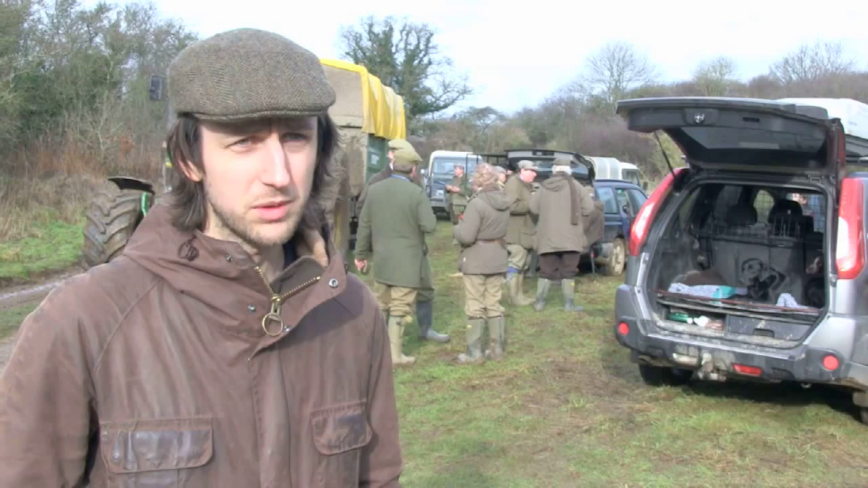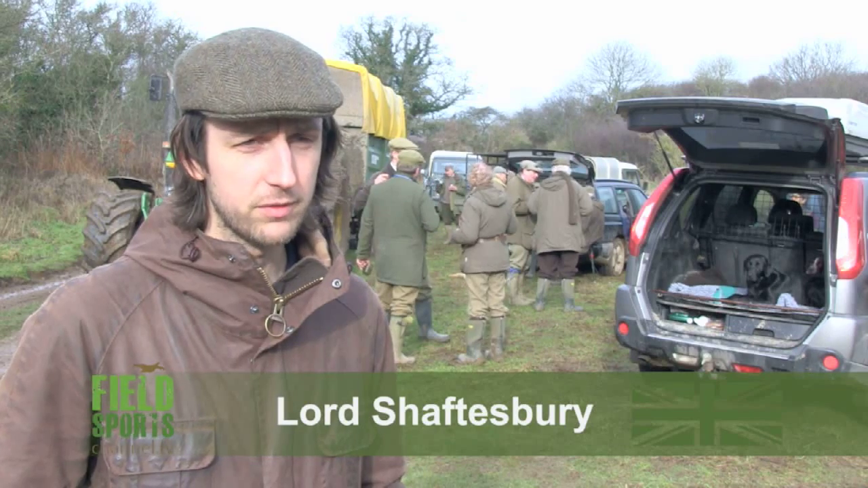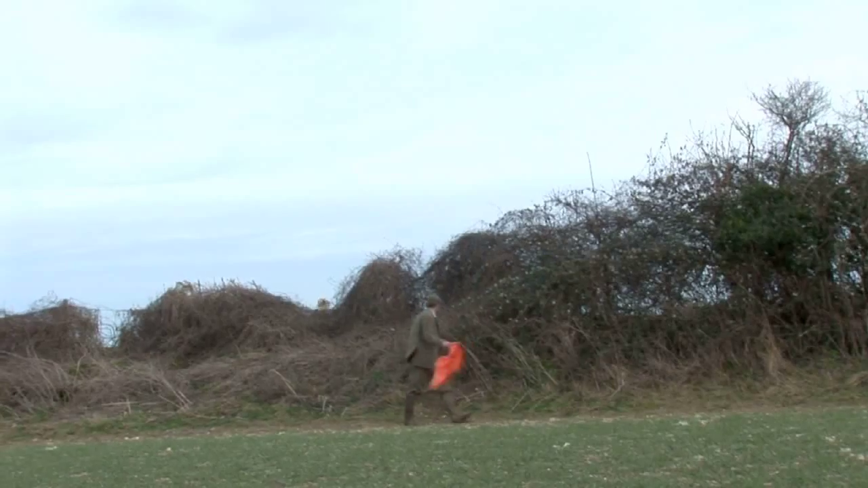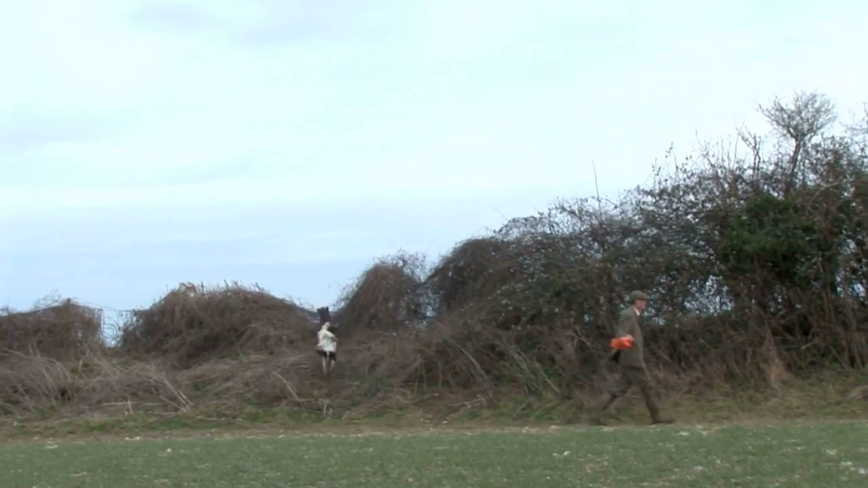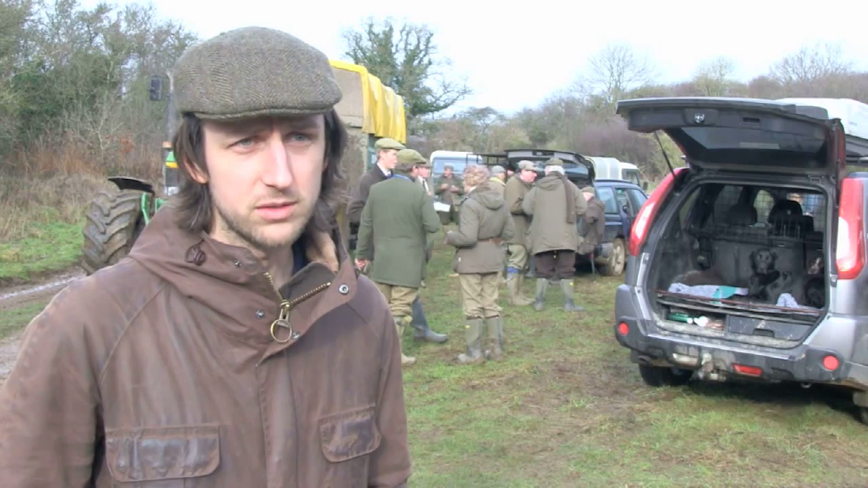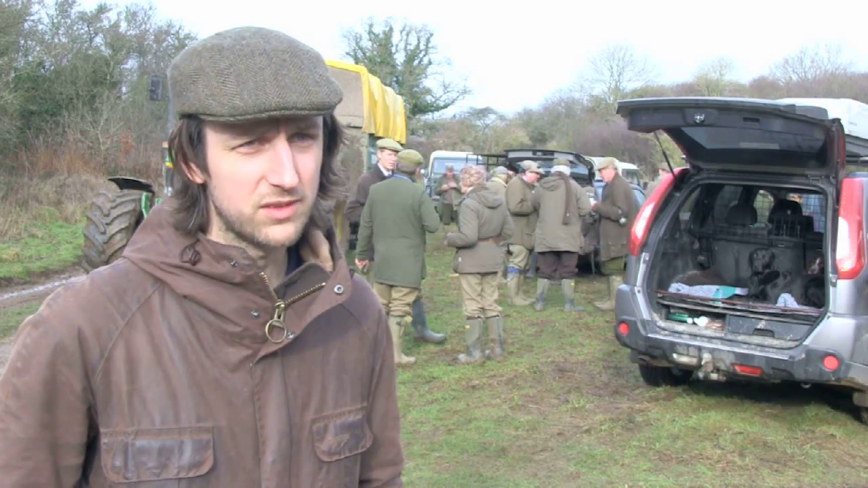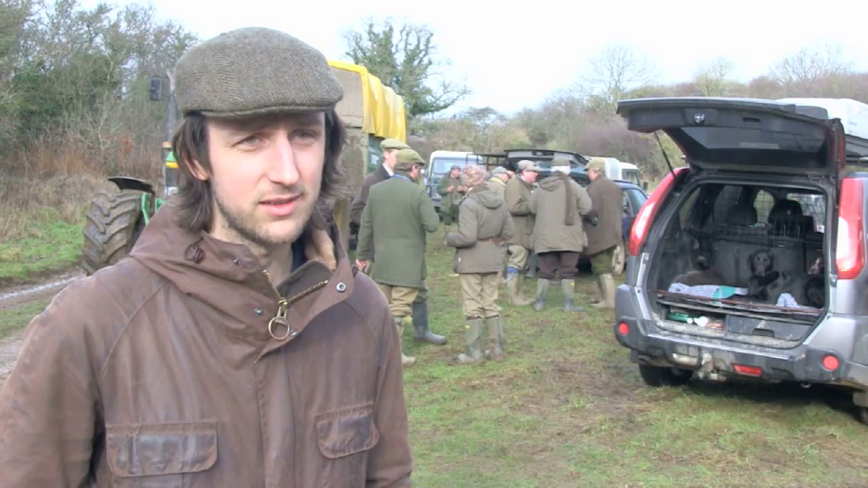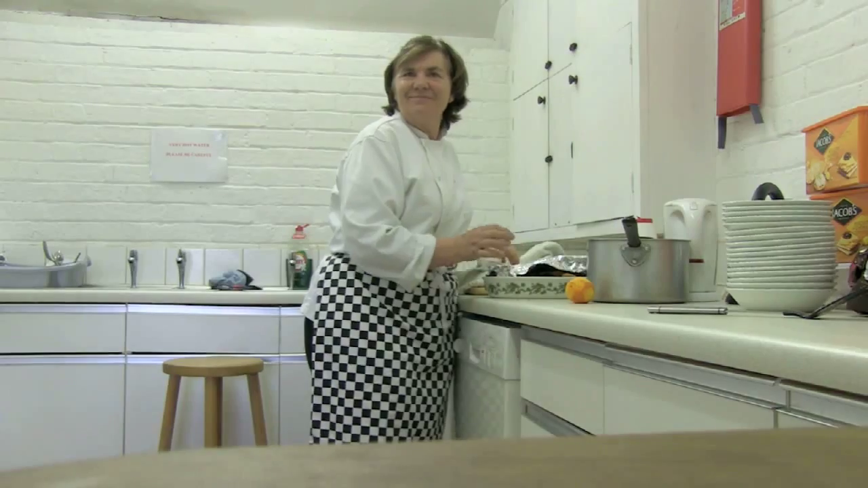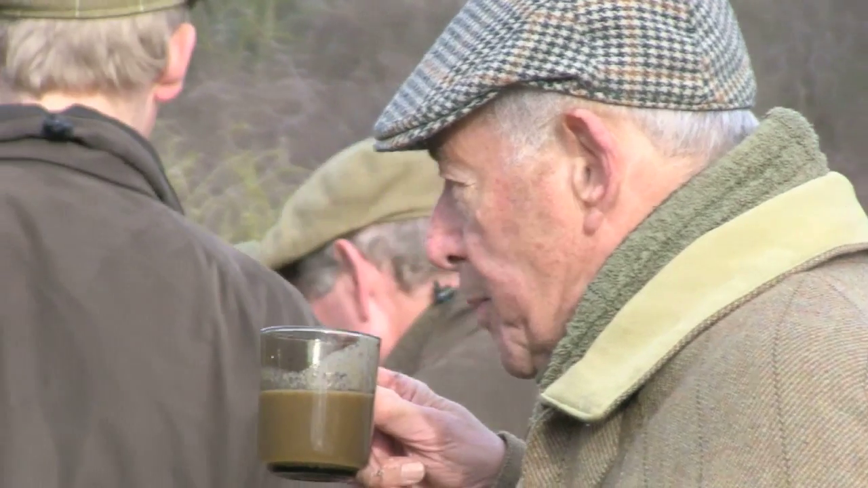We're a small team, but everyone plays a role. I'm in regular discussions with our head keeper Paul about putting the days together and making sure he's happy and helping where I can. And obviously John Milne, who's a host of the day as well. So we all sit down together and plan the season ahead, and everyone pulls together to make the shoot happen. The main aim is to have fun, to come to a very relaxed atmosphere.